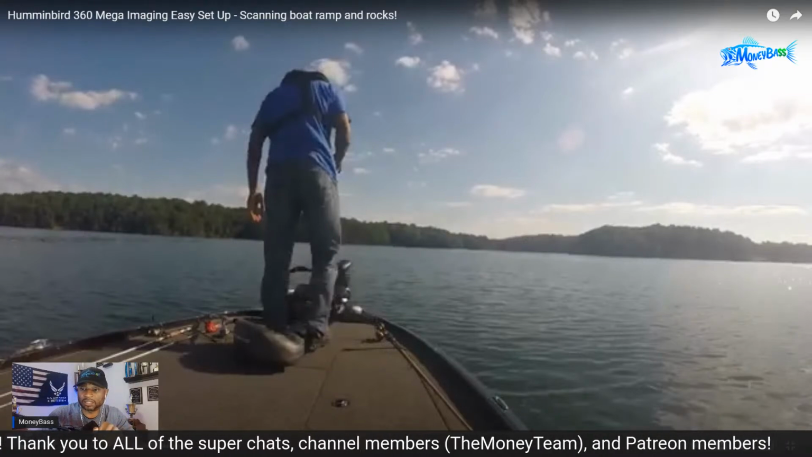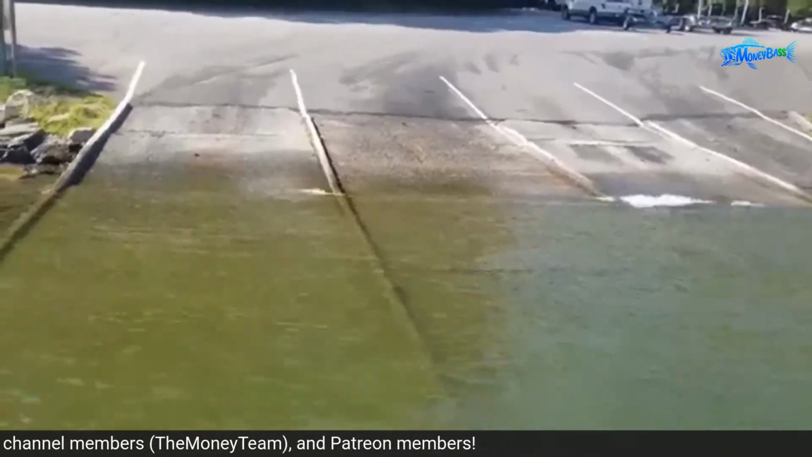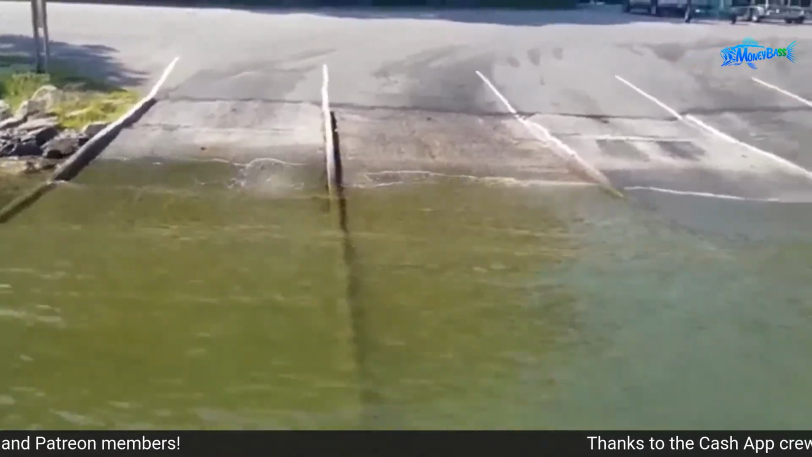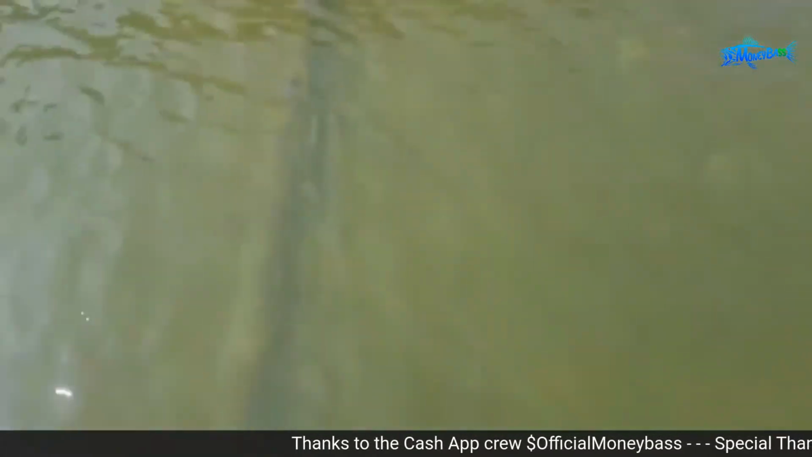So let's go ahead and take a look at that. Okay, all right, so here we go, right here at the boat ramp. As you know, each ramp is kind of like a small road made out of concrete, and there's a curb on each side of those. So you can see that with your eyes. You can actually see it coming down into the water.